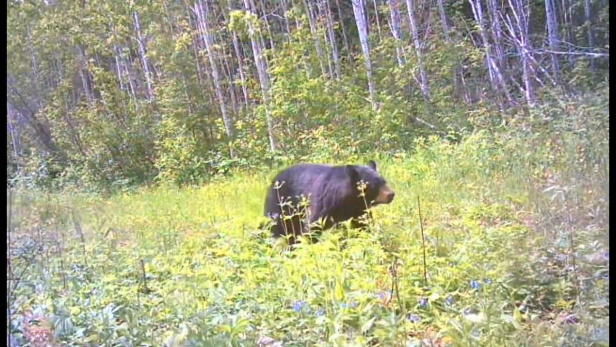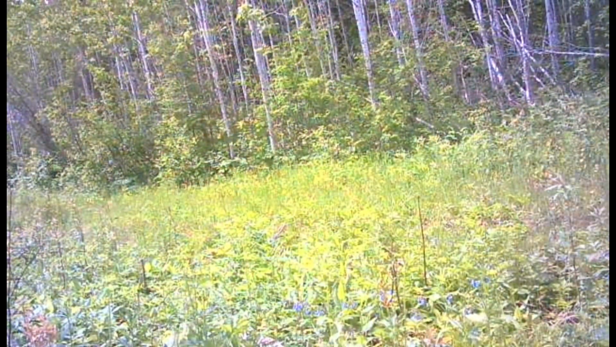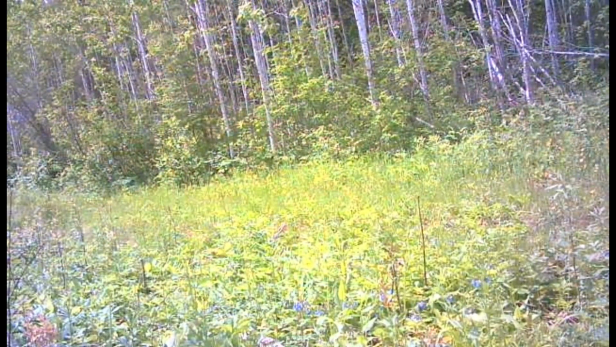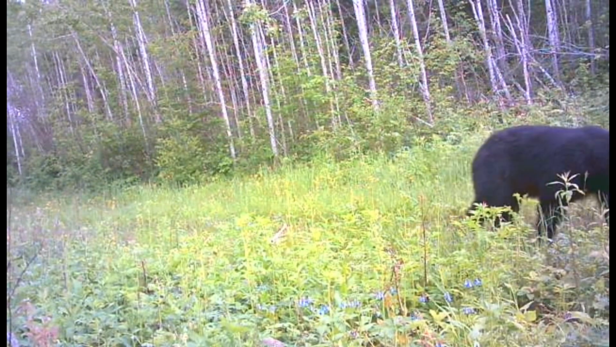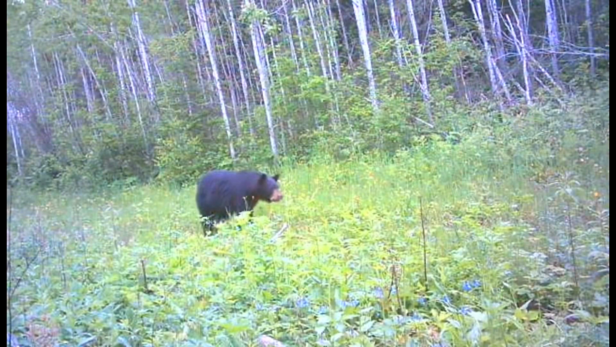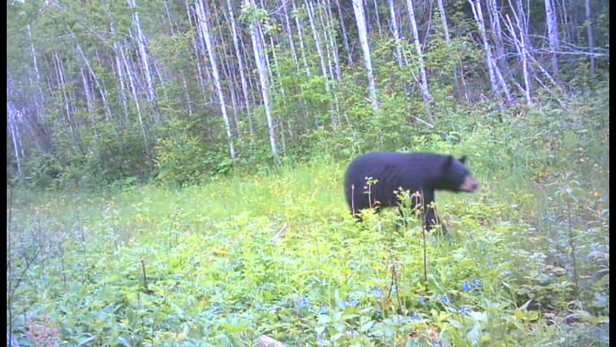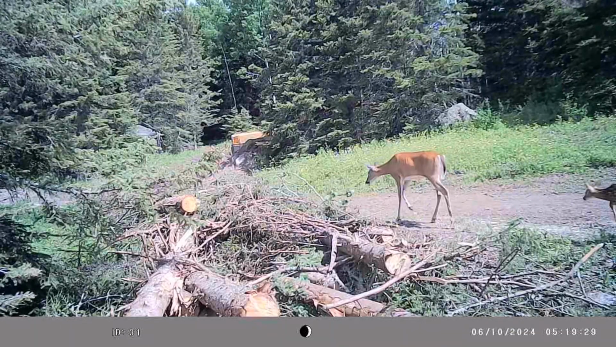We have this big papa bear. We did have a mom and her 2 cubs. Haven't seen her in at least a month. But it doesn't mean she's not there. It just means she's not roaming in front of the cameras. There was a time where they would come and sniff the cameras, but now they've become quite accustomed to it. It's not a big deal. He just keeps walking by, which is fun to watch. Like I said, it's my new passion now, this new favorite thing of mine, just watching nature go by.